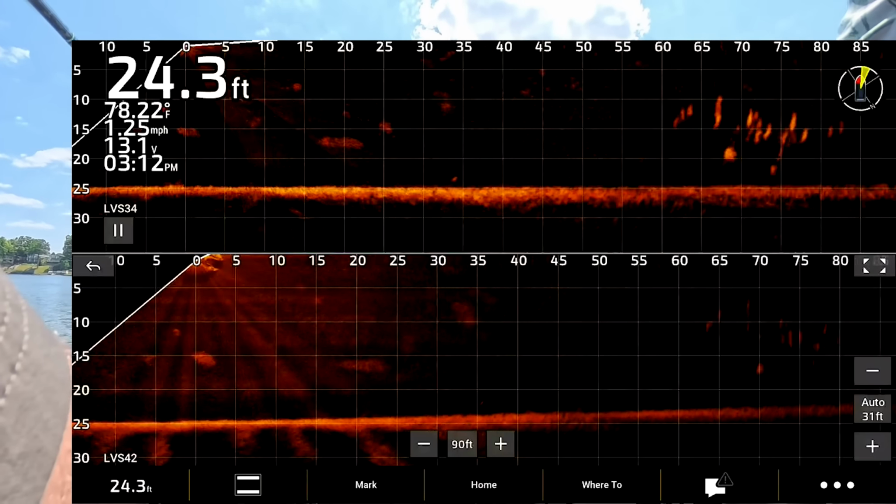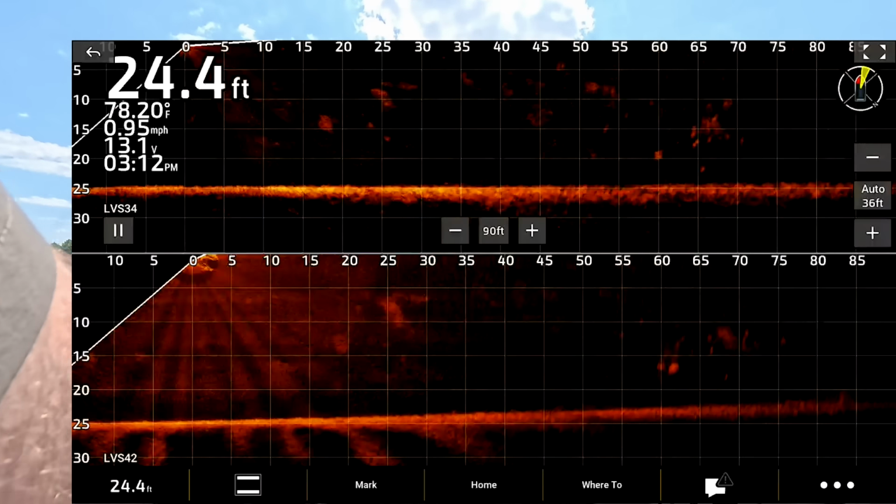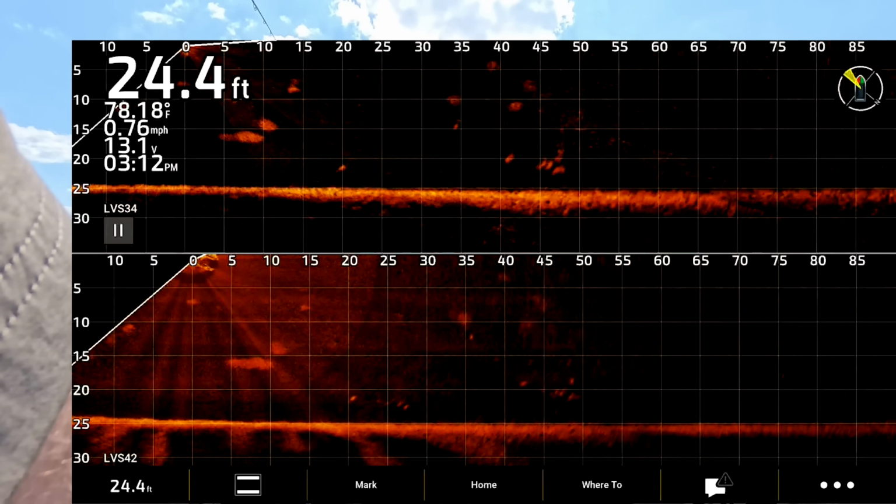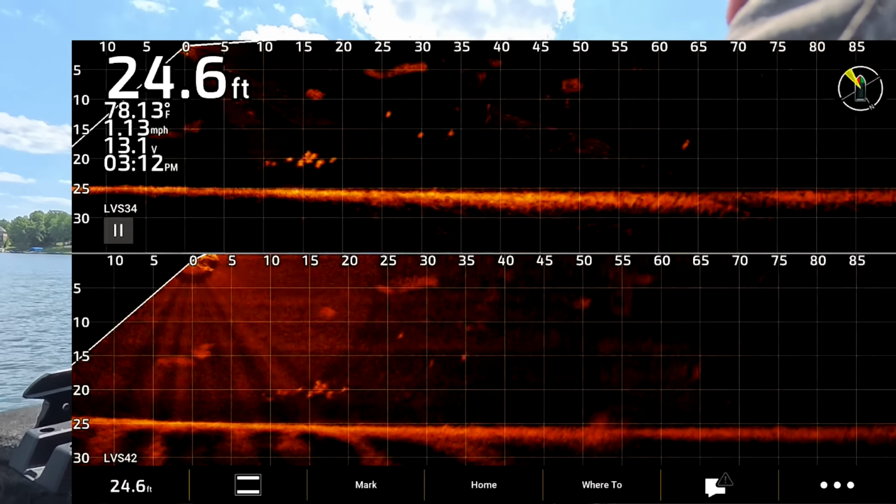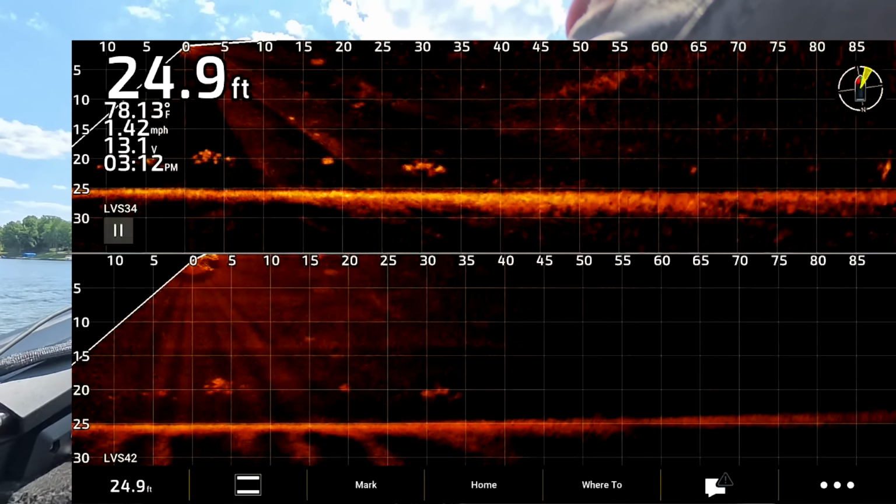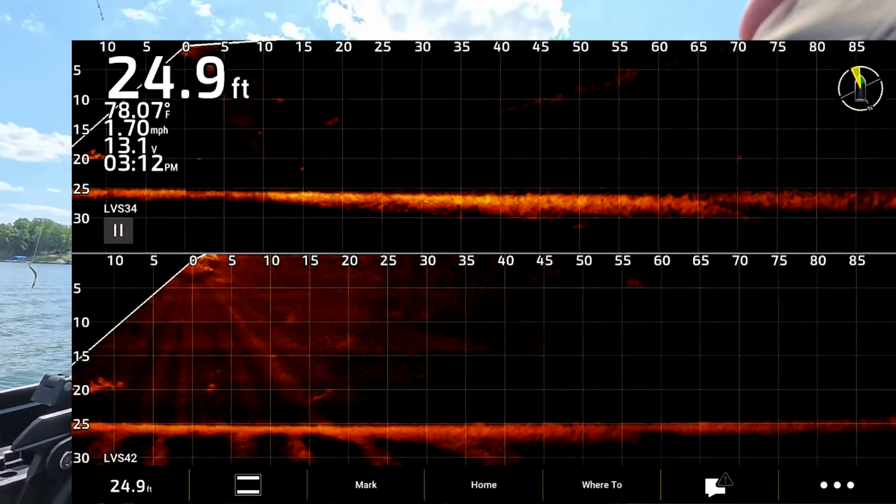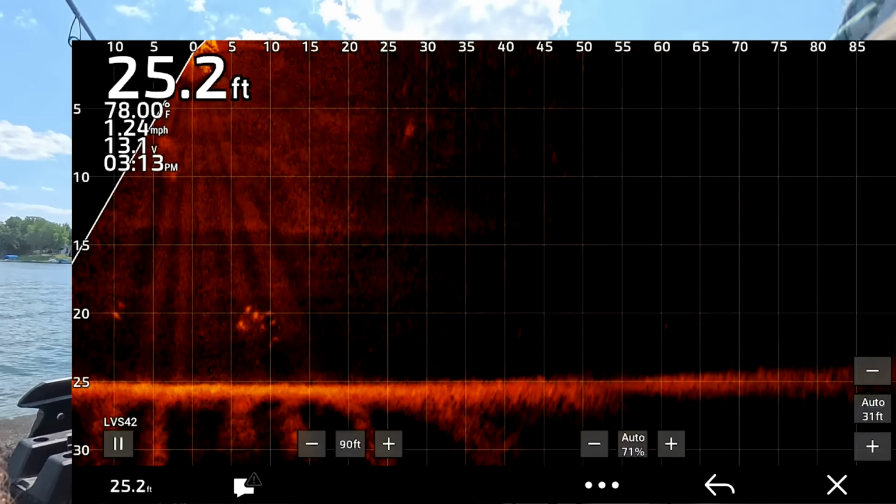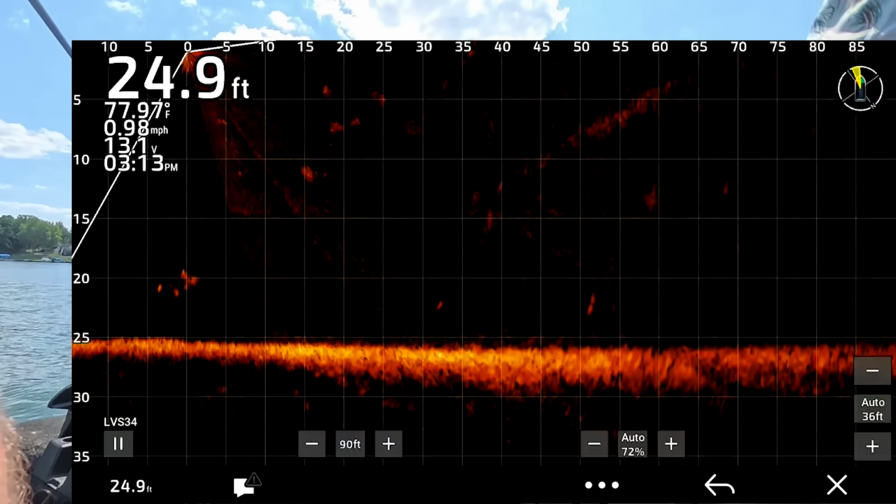So to get the range the same, we're going to set this to 90, put that at 90. That way the range is the same. Auto values were showing up different. I didn't change anything. Just for reference, 71% on the 42, 71% on the 34.